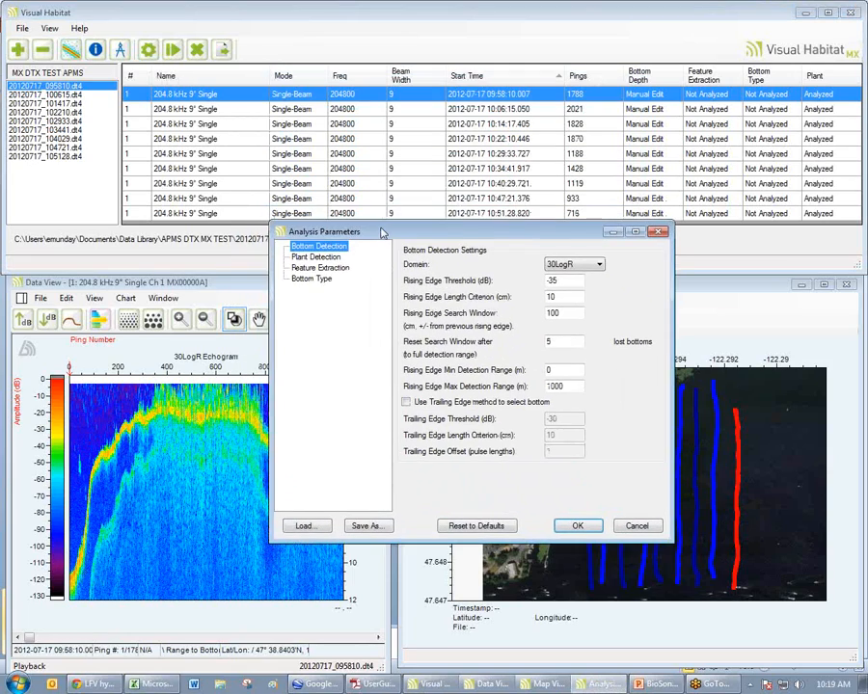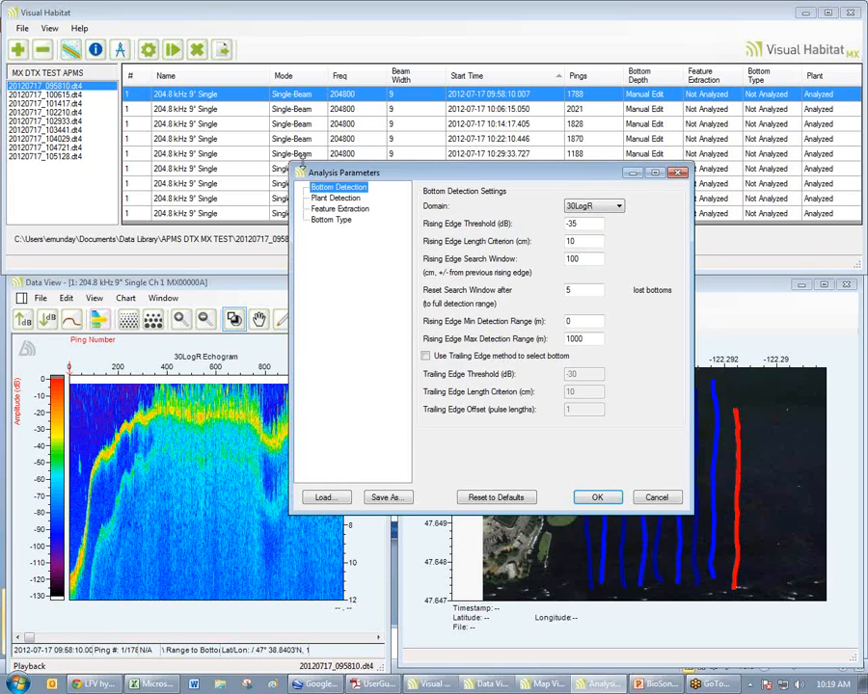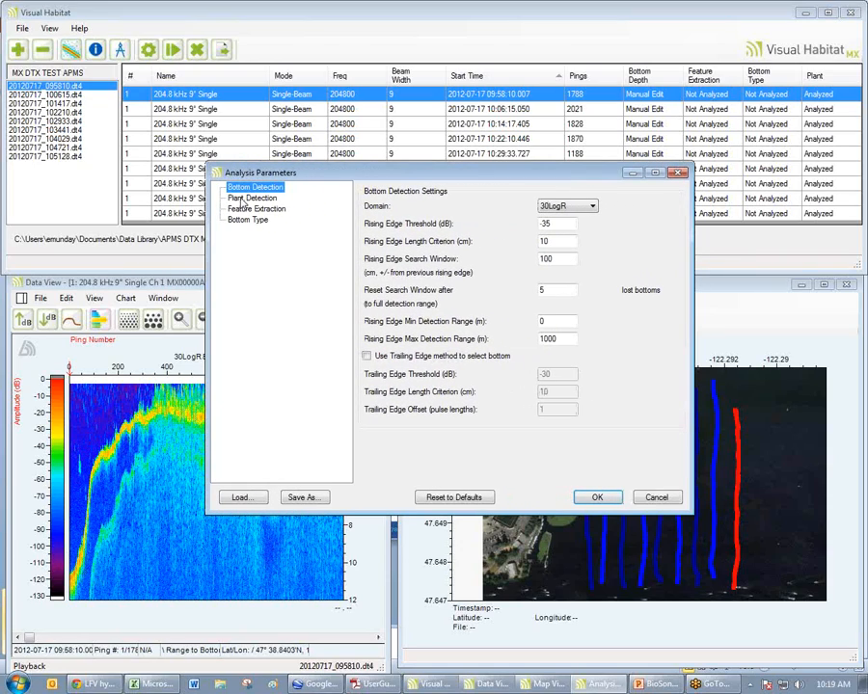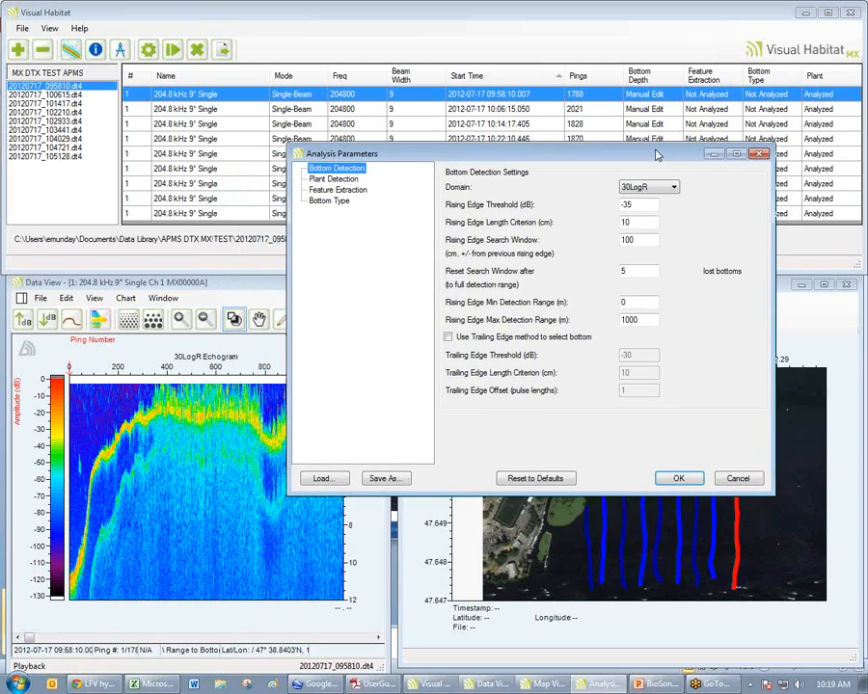And the first step in any analysis is going to be to draw our bottom. Okay, so we do our bottom detection first. This is step 1. Now what you're going to notice here as we go through the different analyses is it's very simple. There are very few user selectable variables that we have to adjust, and the defaults work quite well for the most part. So bottom detection is the first step, as I said. Now these are all the default settings, okay?